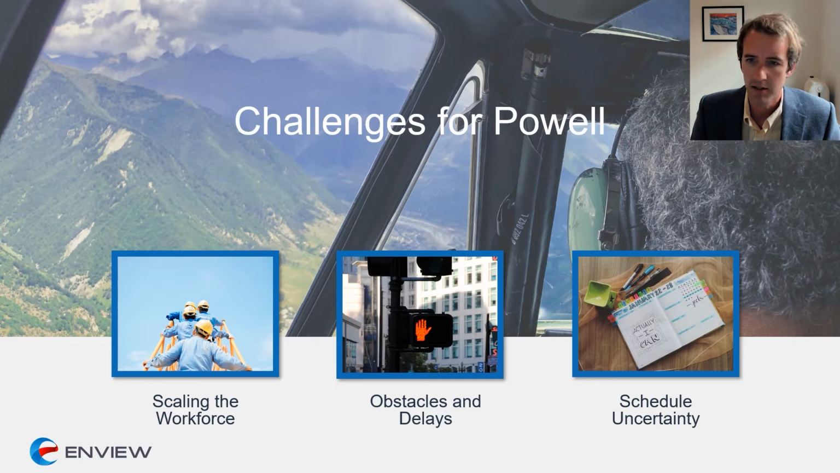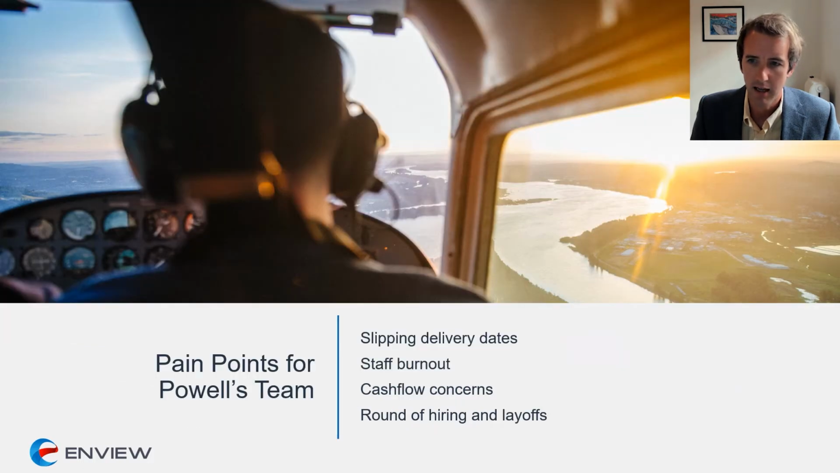There's also a high degree of schedule uncertainty. Across a large processing team, he struggles to estimate error margins, and that keeps him concerned as to whether or not he's going to meet his clients' delivery times. So delivery dates are slipping. There are several angry customers building up. His staff are starting to experience burnout.